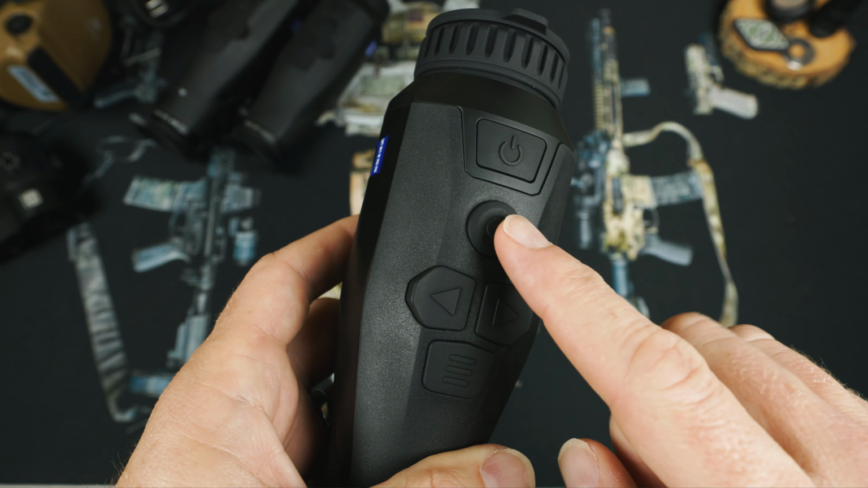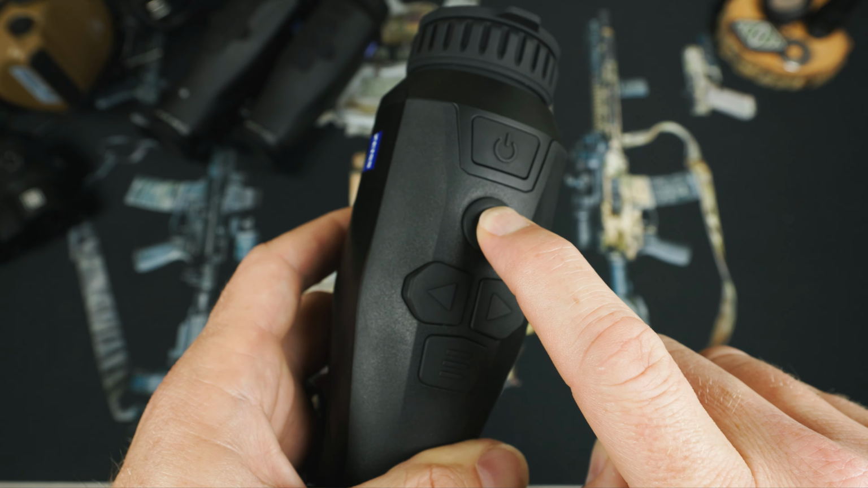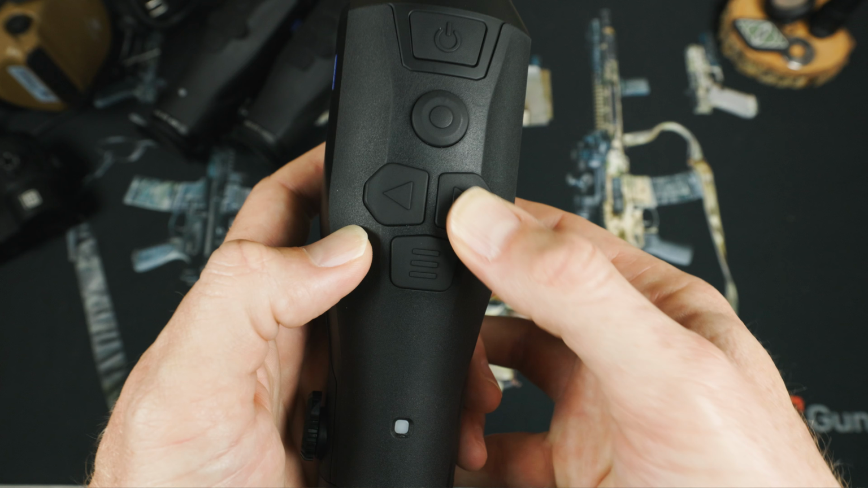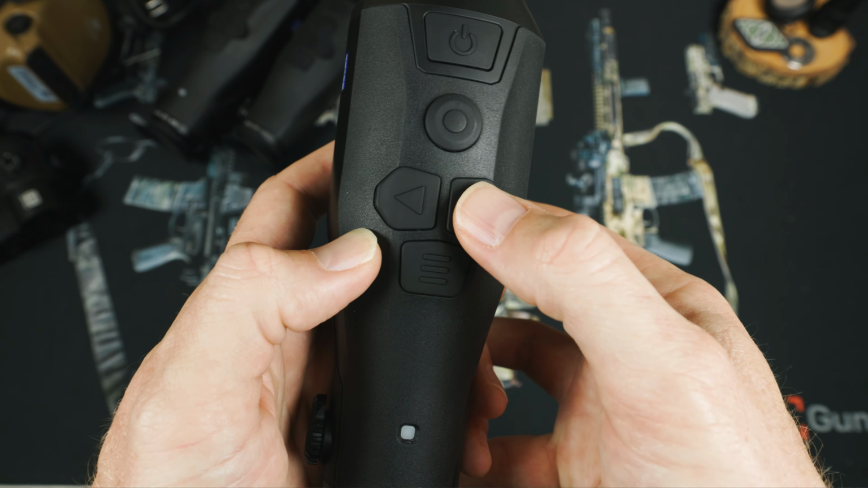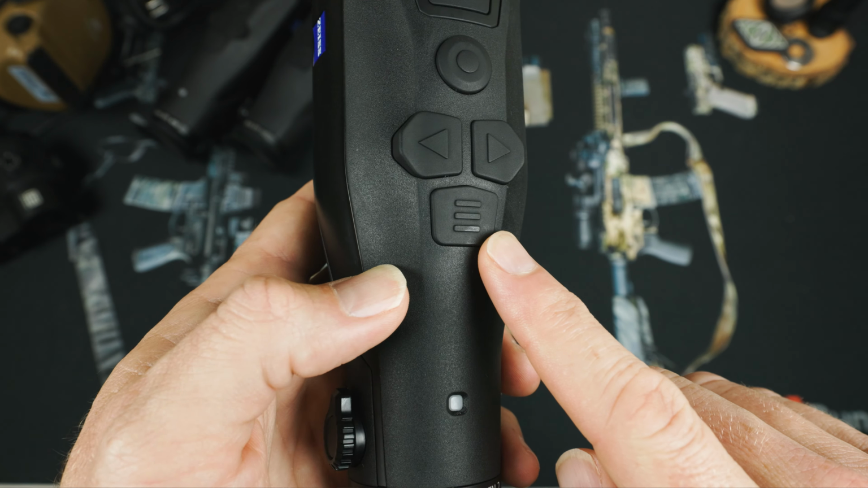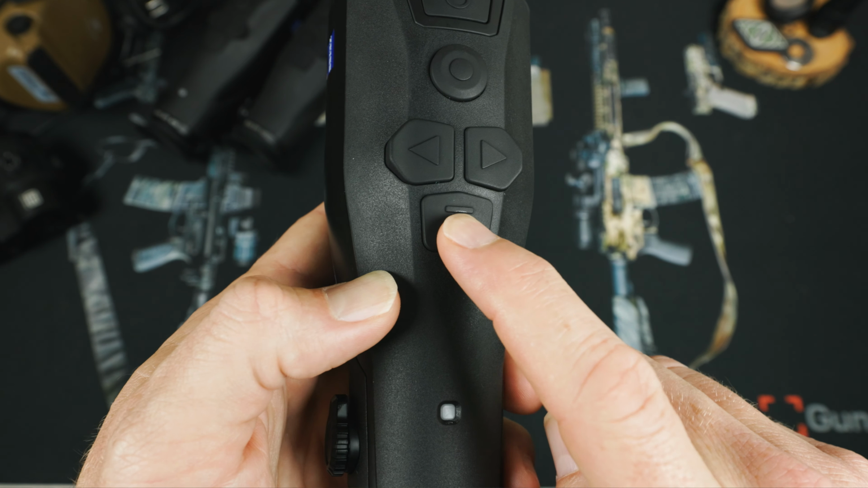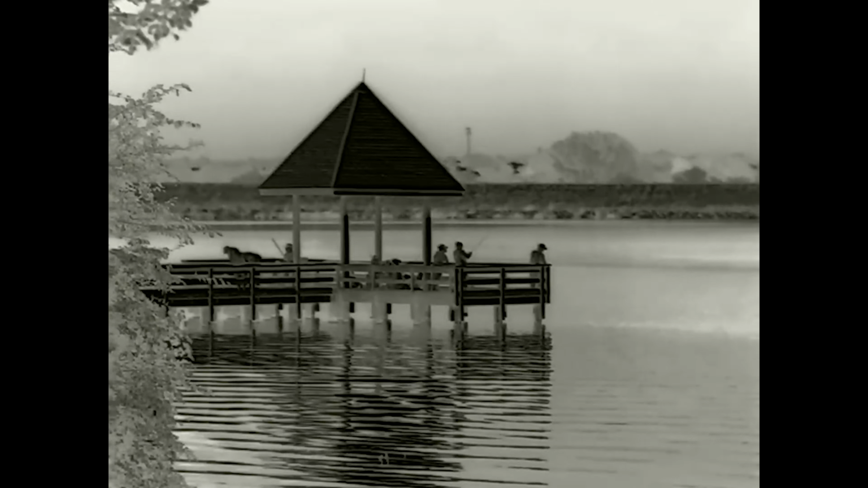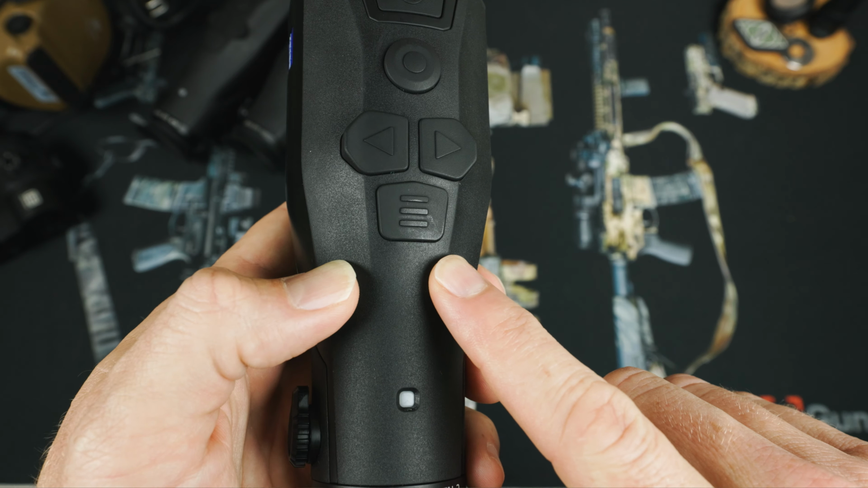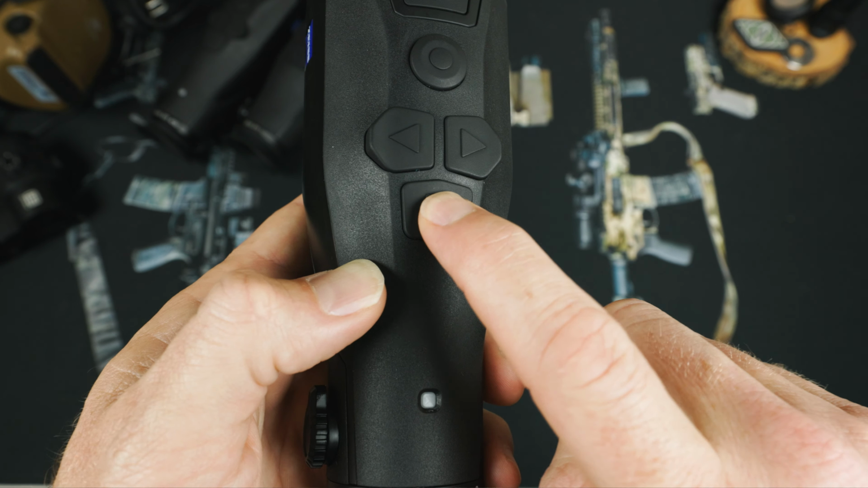Going back though, the circle button is your capture button. Tap it to take a photo or hold it down to begin recording footage. The left and right buttons zoom the image, with the right button increasing your zoom from 1 to 4x in 0.5 increments. This last button is one of my favorites as it gives you a fast color mode selector, allowing the user to quickly swap between color modes when scanning. If you hold this button down, you also get into all the device menu functions.